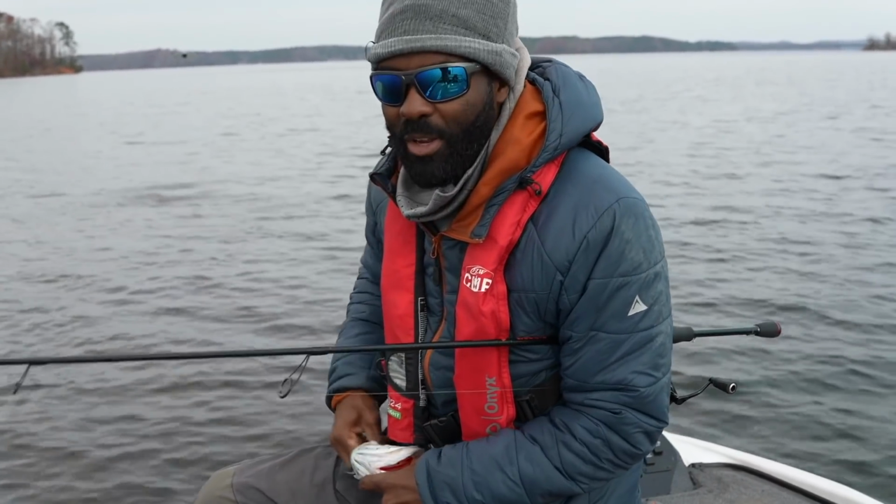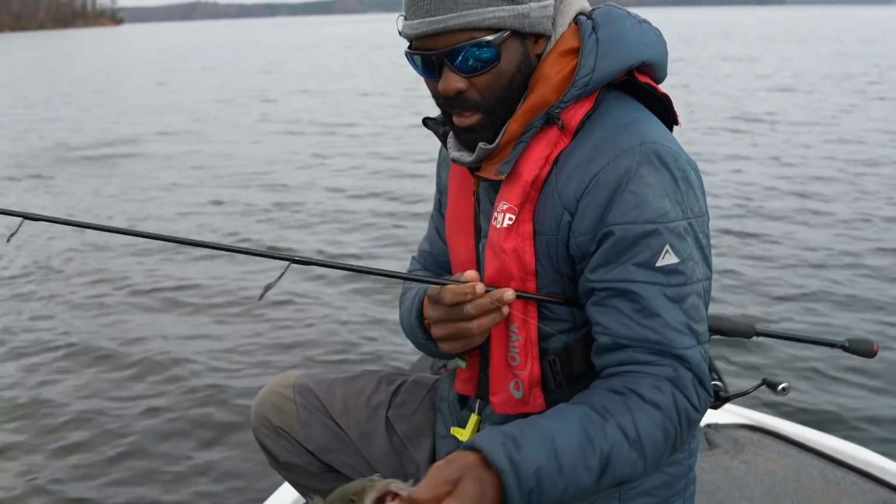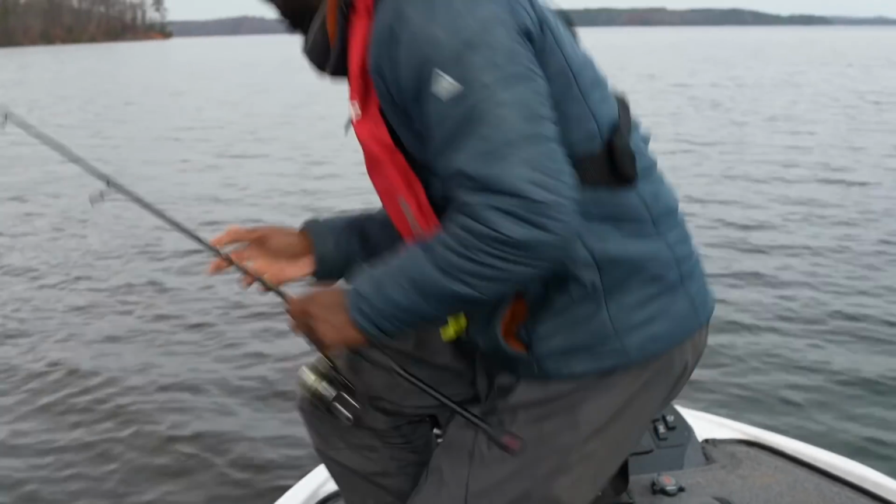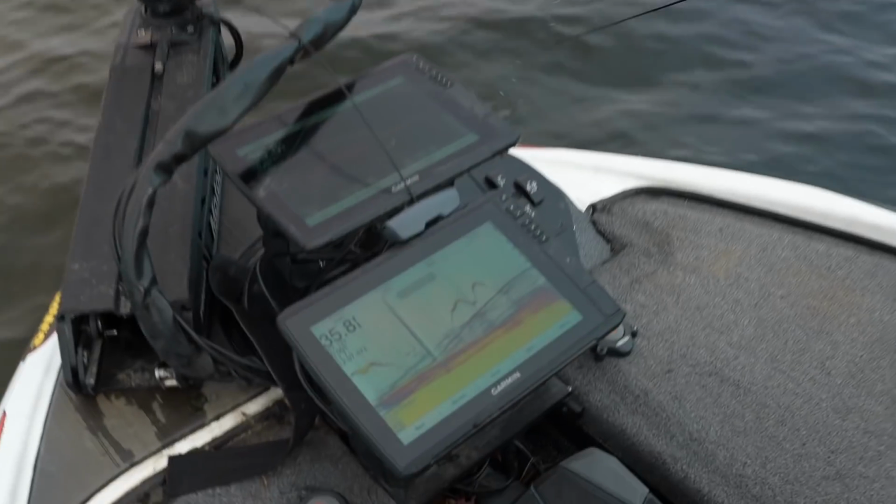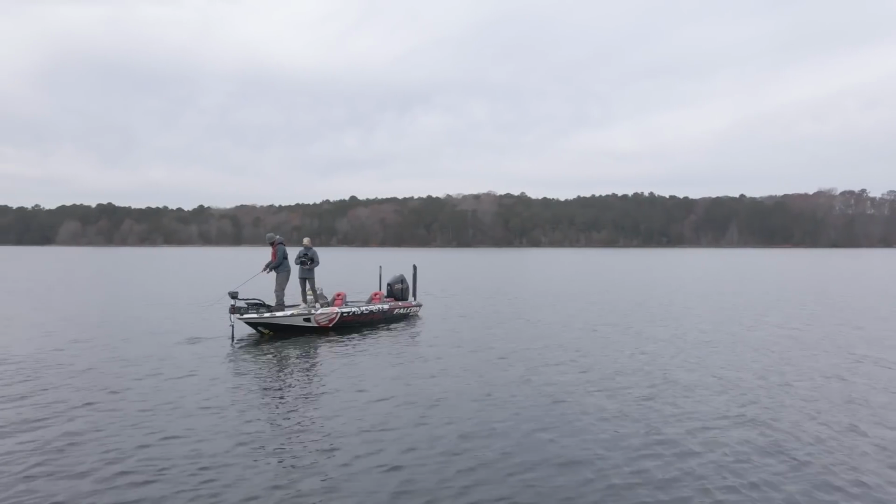Now, in a normal video, you would sit here and talk about how beautiful this fish is, how much I love spotted bass, and all of that. This is what I'm gonna do. Bop! Get my bait right back down there, because I got to catch another one. When they come under you like that, you want to try to take advantage of every opportunity you can.